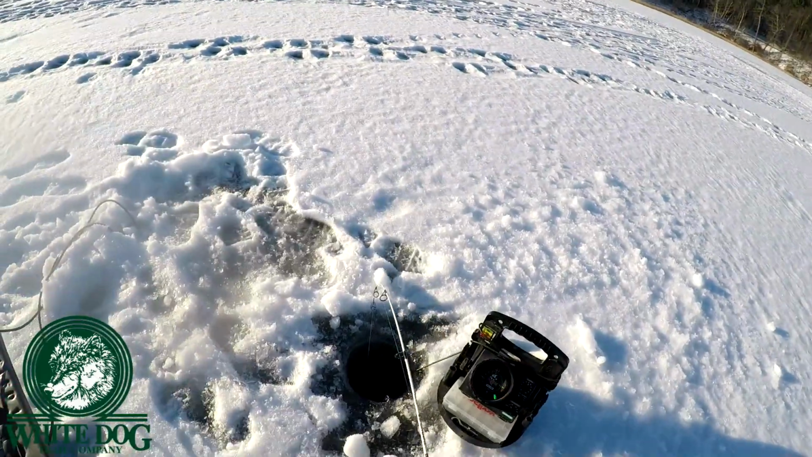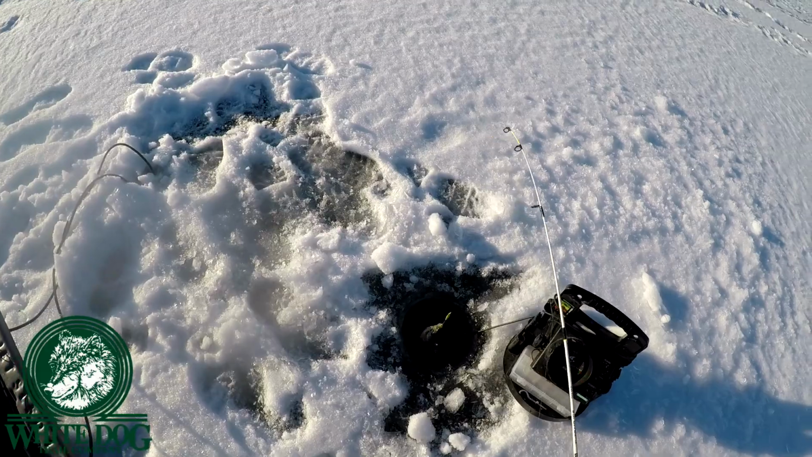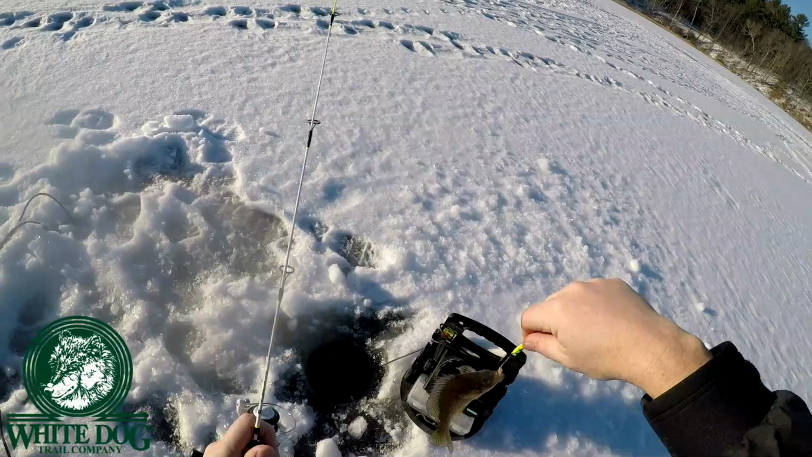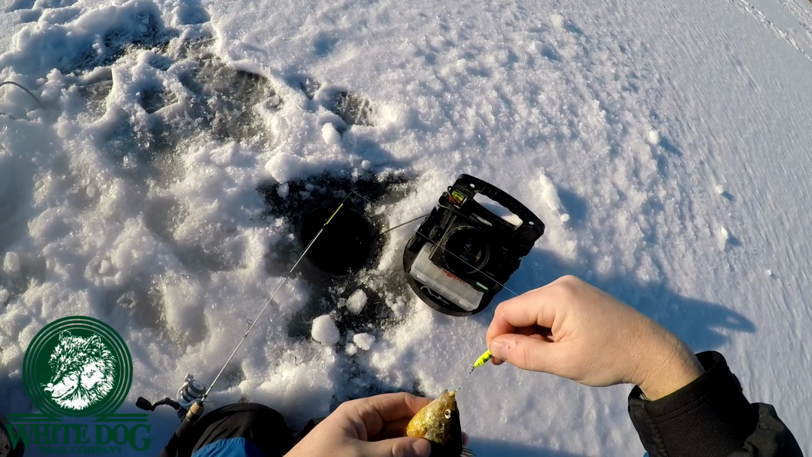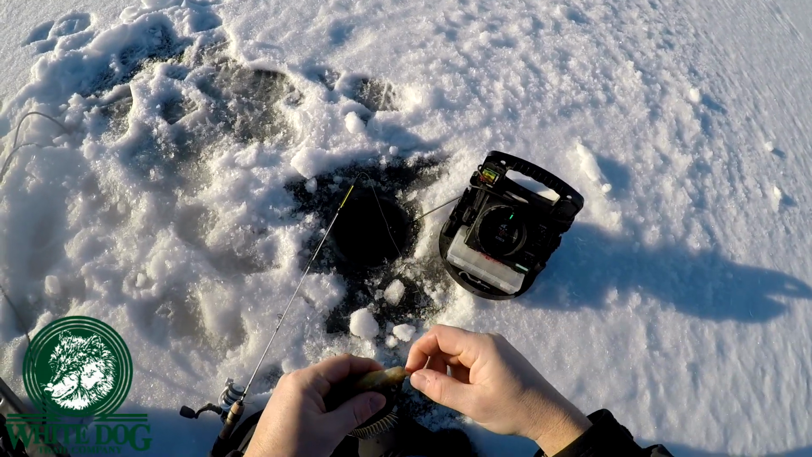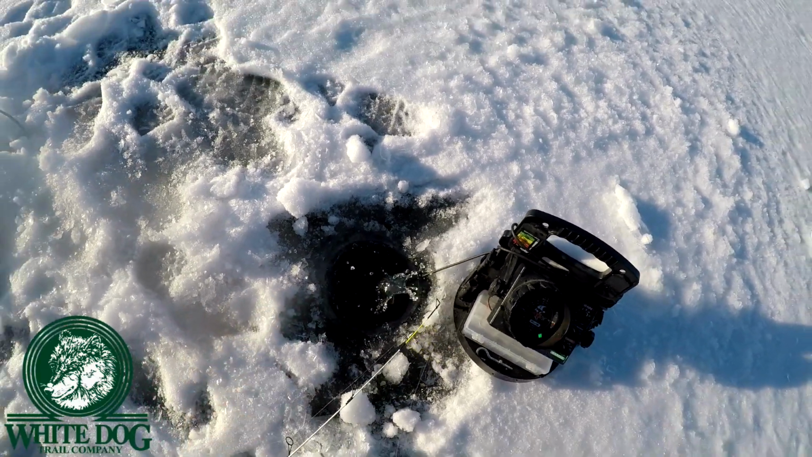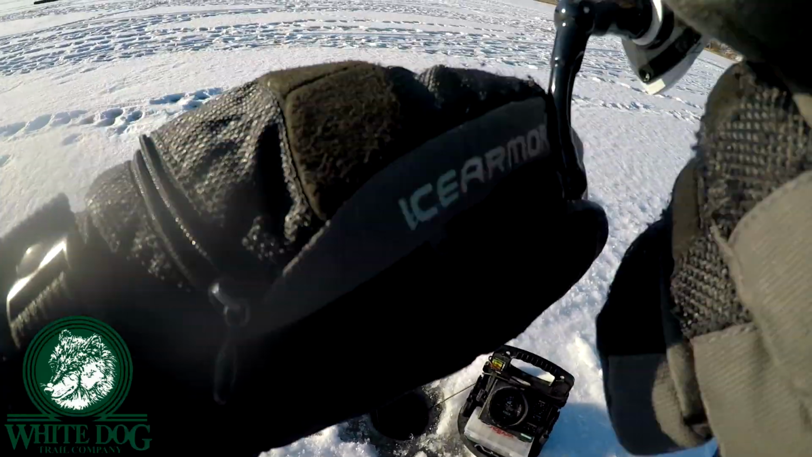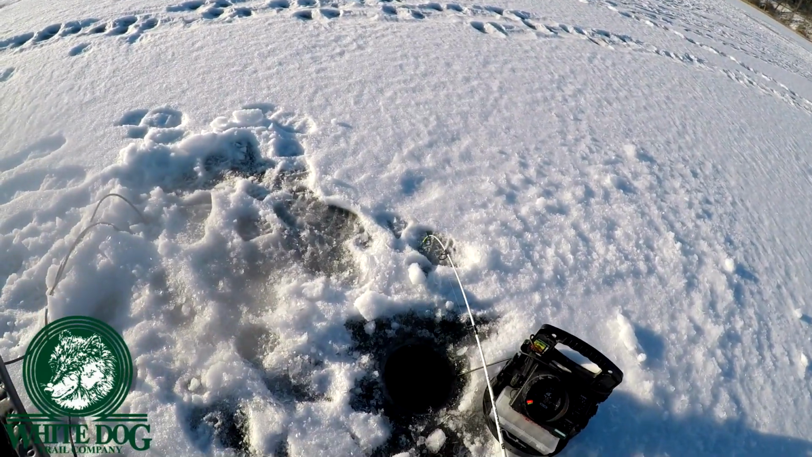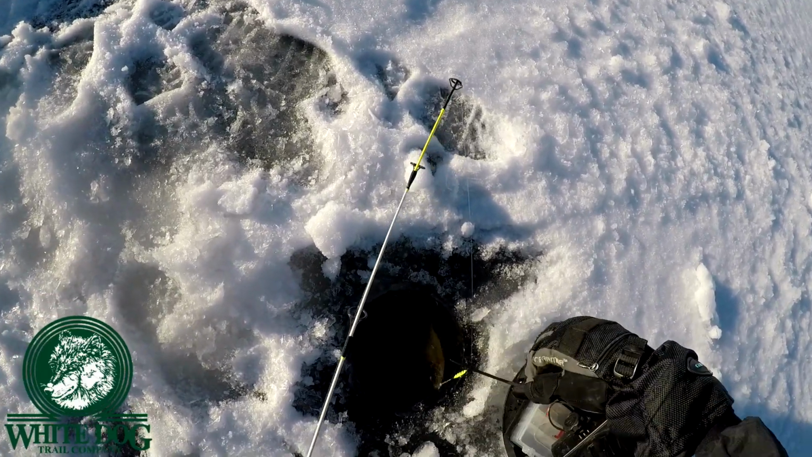Oh, that's a better one. Slightly better. What we got here? Pumpkin seed? Not really. Getting a little bit better, but not a lot. There's another one right on it. There he goes. Oh, I missed out. Oh, I got him. That one feels like a better fish. Yep, that's a better fish.